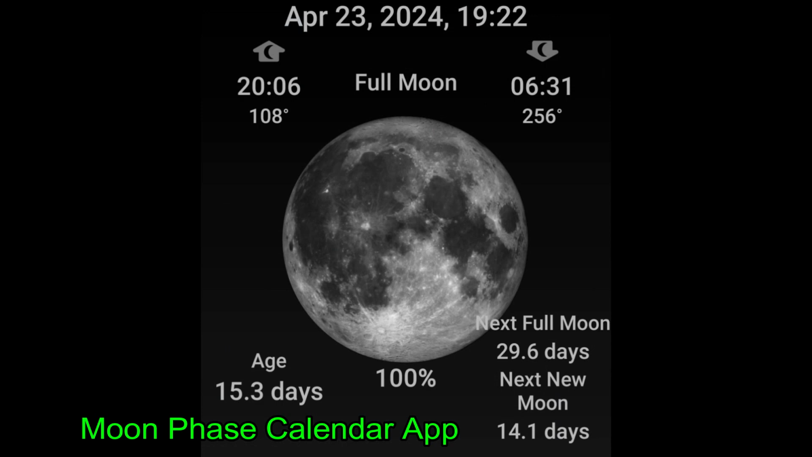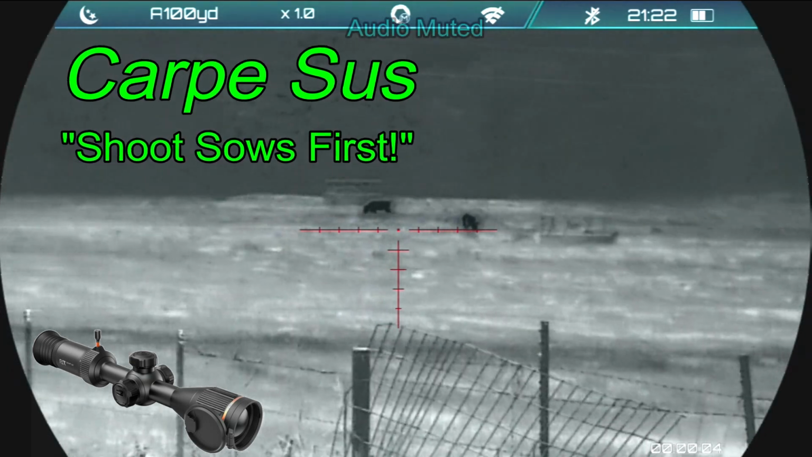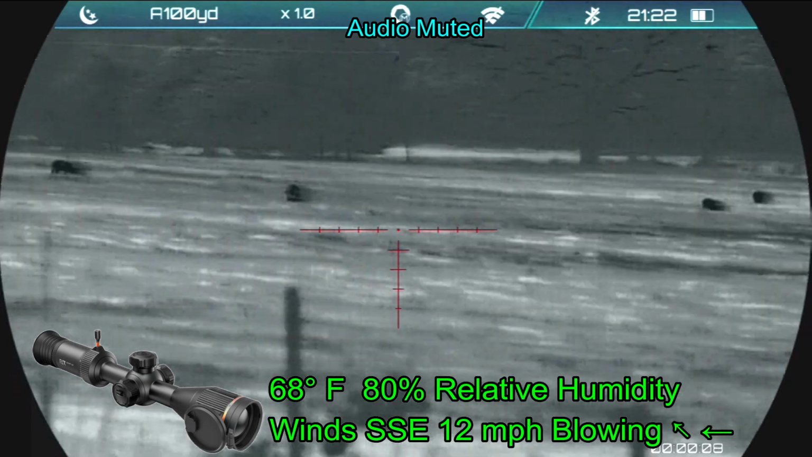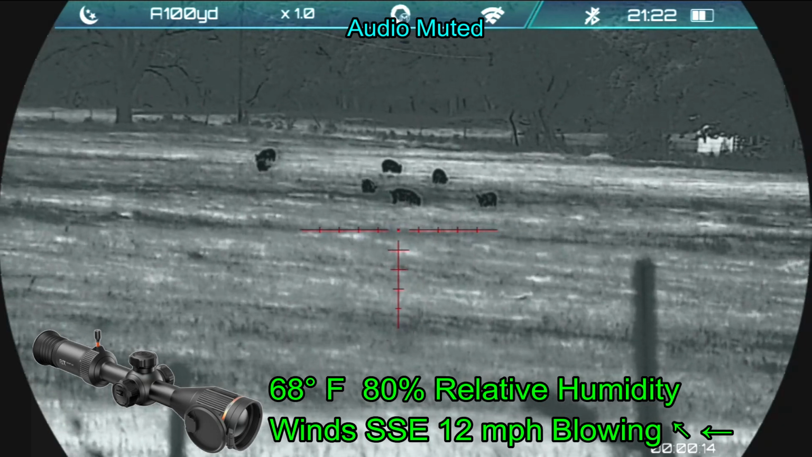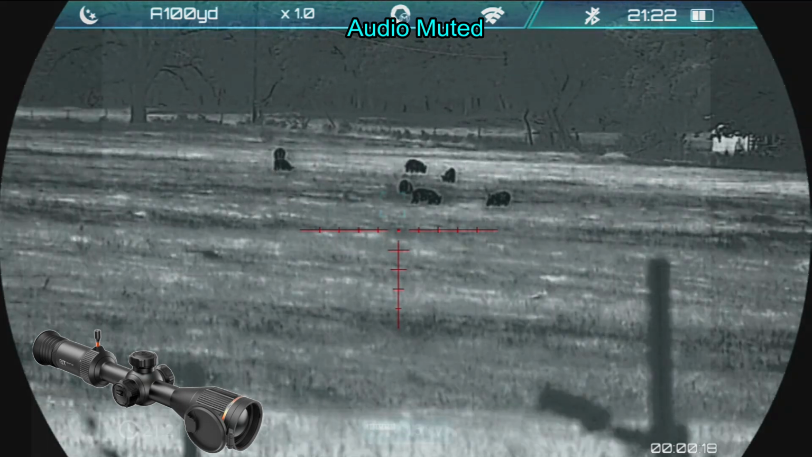As with the previous night, this night has a full moon. Tonight, however, it's a 100% illumination, and it is very bright outside, except fortunately there is cloud cover, and it's heavy cloud cover, but it has gaps in it. So I'm on some hogs right now, and I'm under the clouds, hidden from the moon, and it is very dark. The wind isn't a problem.